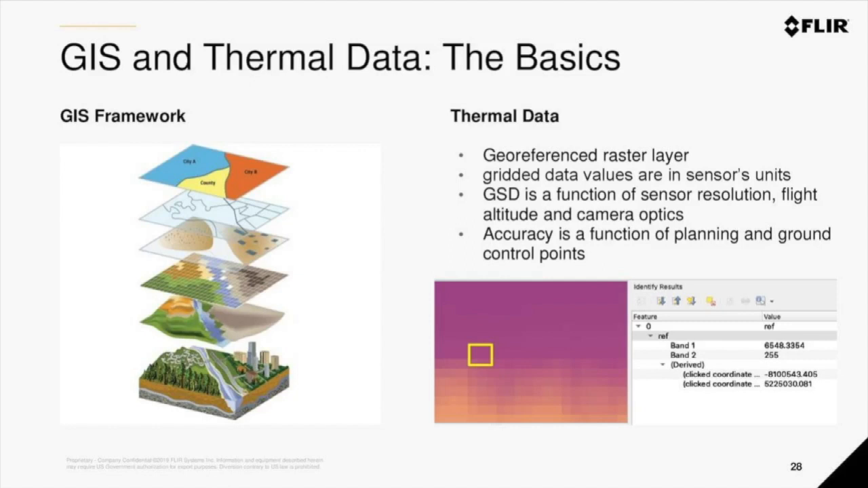So in this example, if you focus on the image in the lower right, you'll see this pixel we're zooming in on here in the GIS environment, QGIS in this case. We can see that there are two bands underneath this pixel, or rather two values that we can query directly. In band 1, we actually see the sensor's reading. And as I mentioned before, we need to have rigor about how we process that value.